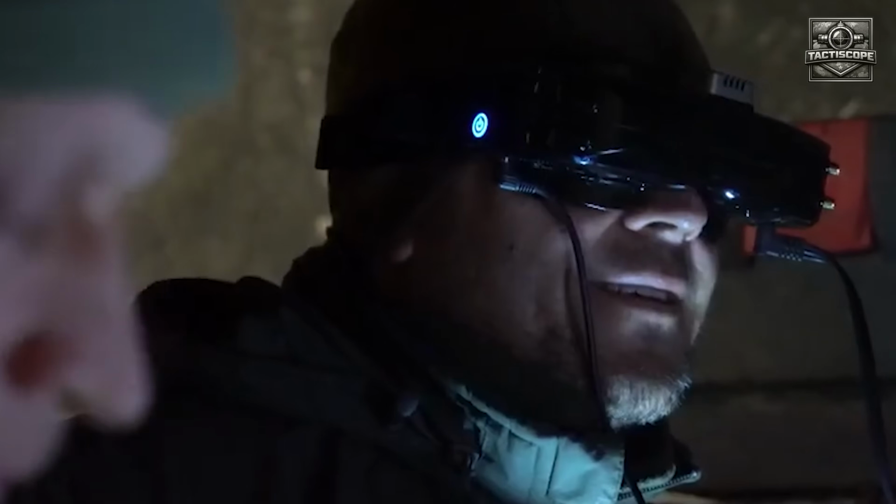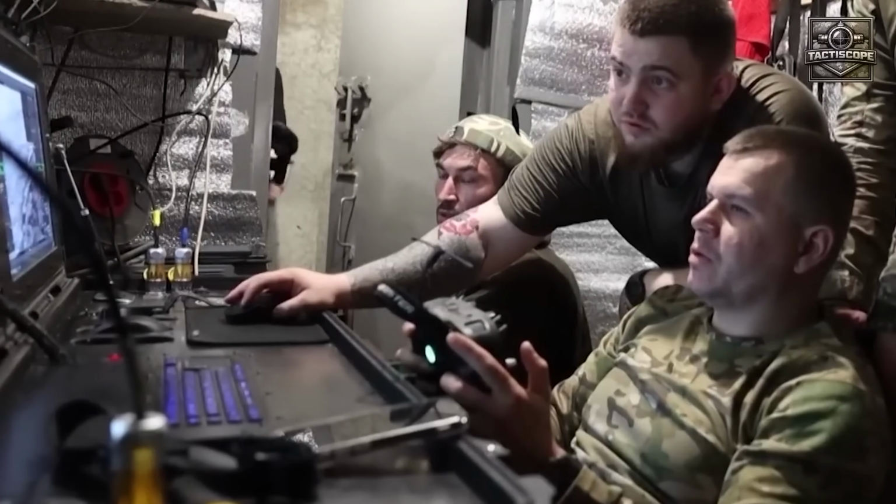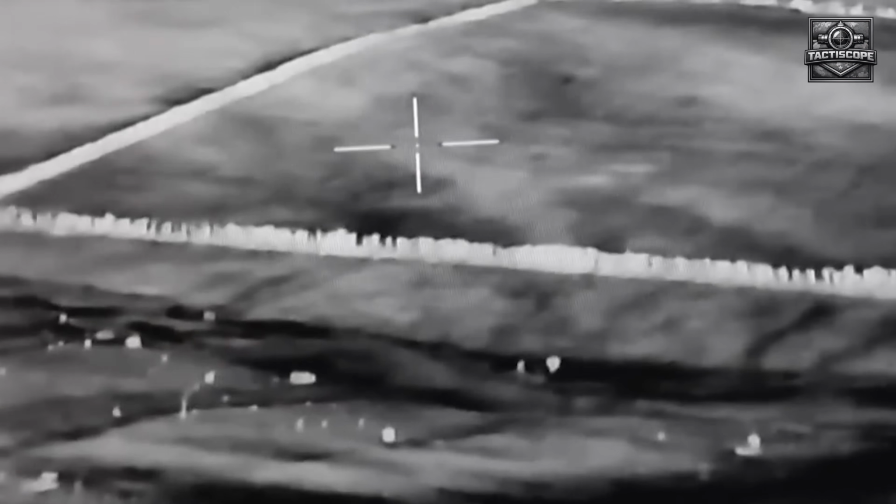Every round that landed 60 to 80 meters off the road wasn't a miss. It was a wall. The column couldn't scatter because the fragments would catch them in the open ground. They couldn't hold position because they were visible from 280 meters up. And they couldn't outrun a drone doing 90 kilometers per hour.